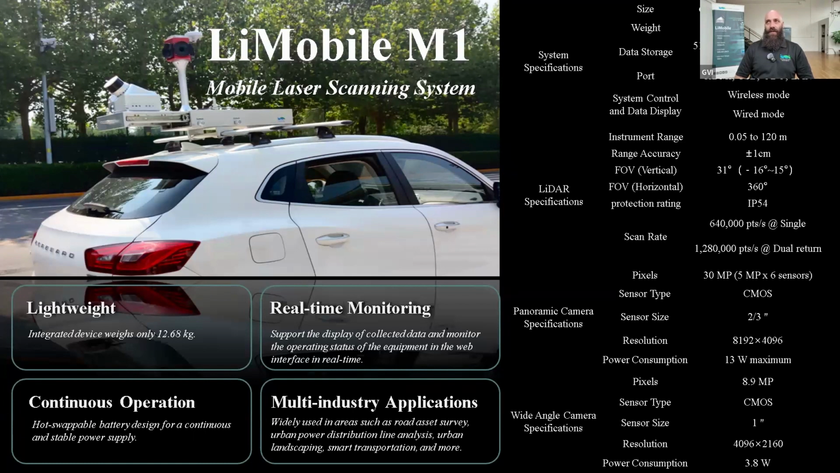Some of the key specifications are that it has a 512 gigabyte standard SSD on board, plus a 2 terabyte hot swappable pluggable hard drive. It also allows for wireless mode and wired mode, as showed in the video. The instrument's range is out to 120 meters down to 0.5 centimeters with a range accuracy of 1 centimeter, plus or minus 1 centimeter.